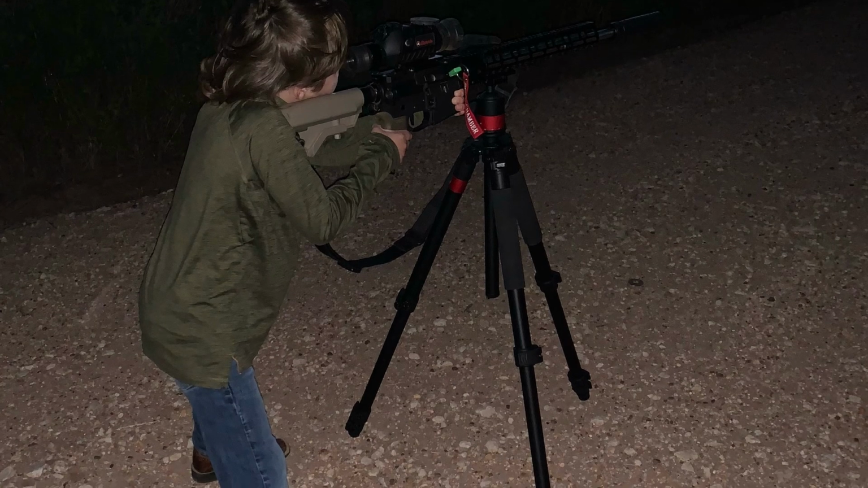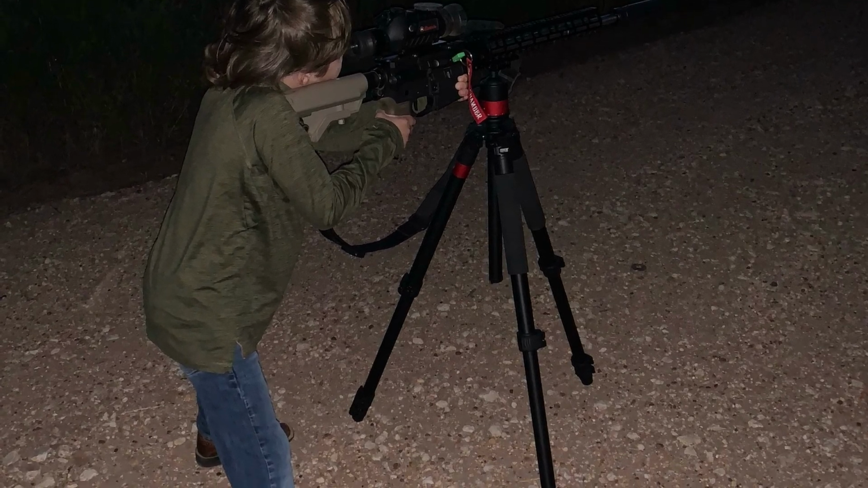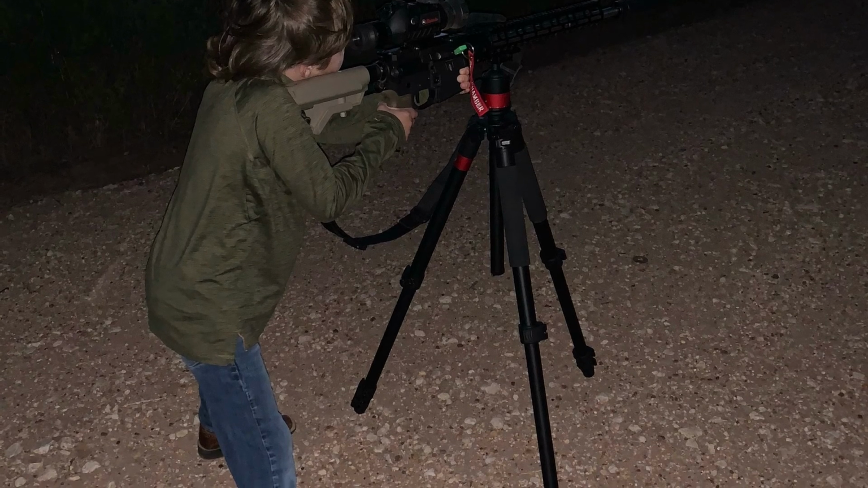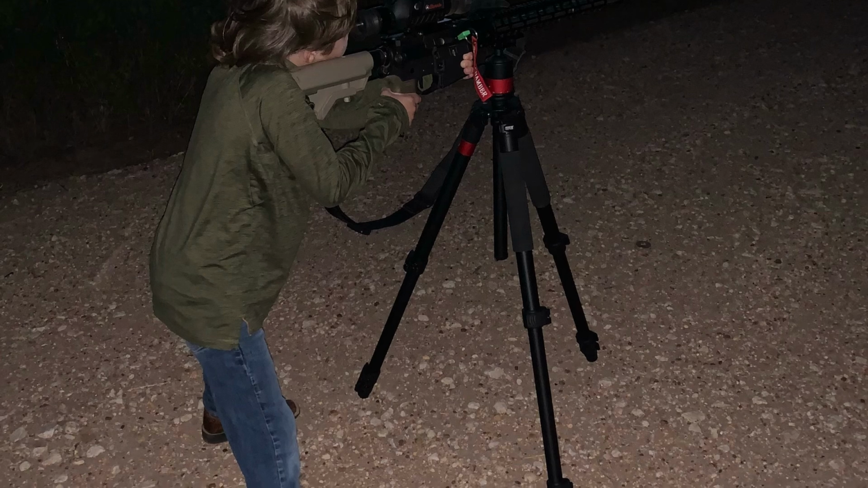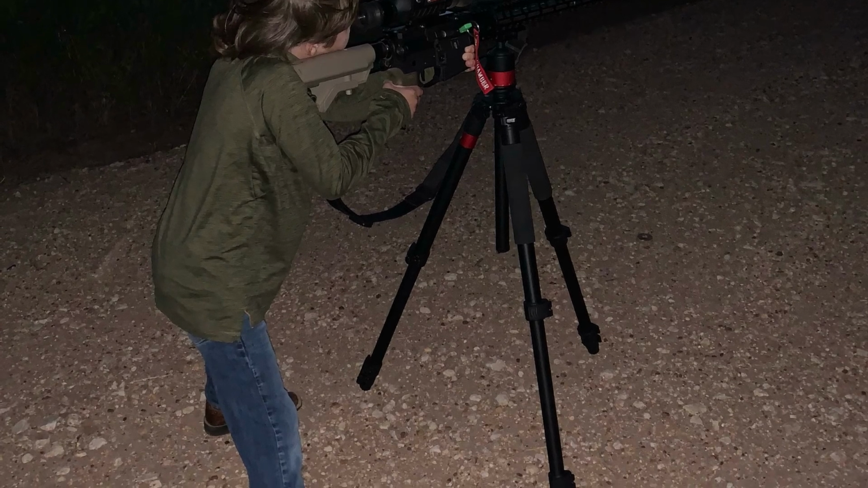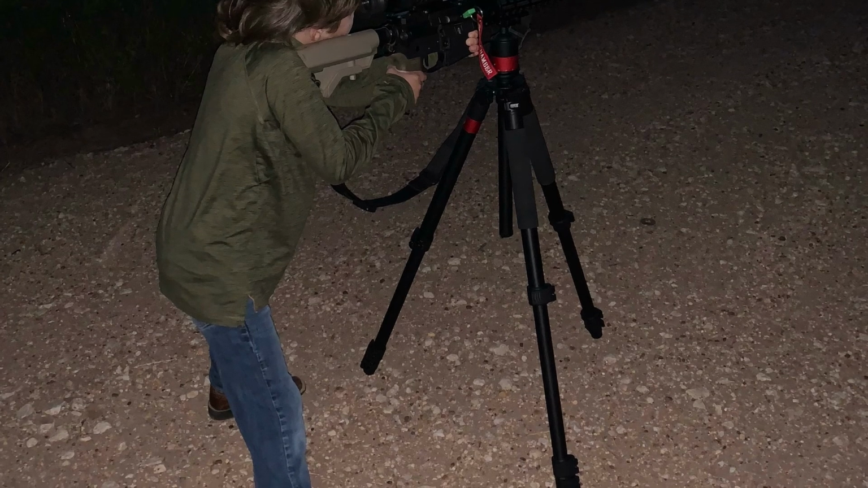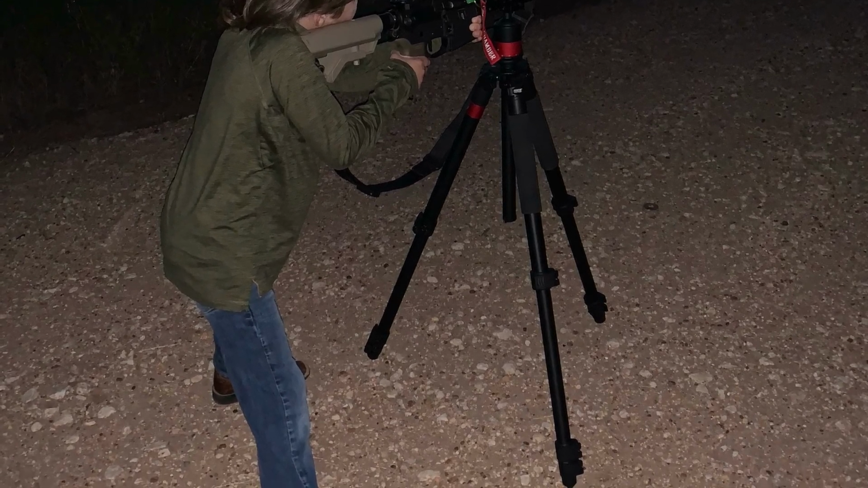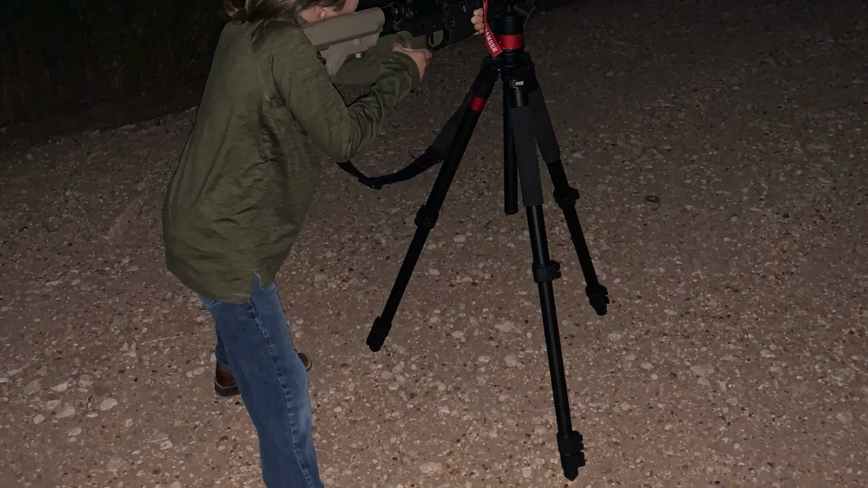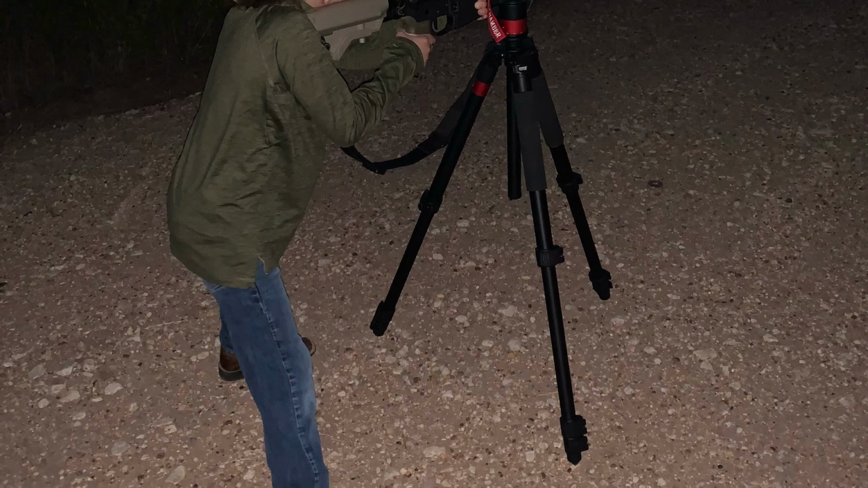Decided to take the kids and keep them out late and get them on the thermal with the new Deadeye Predator Tactics Tripod. That's probably the only way we were able to be successful on these hunts with these kids, because the rifle's pretty heavy and staying on target would be tough with the Primos trigger stick tripod. But this is my son.